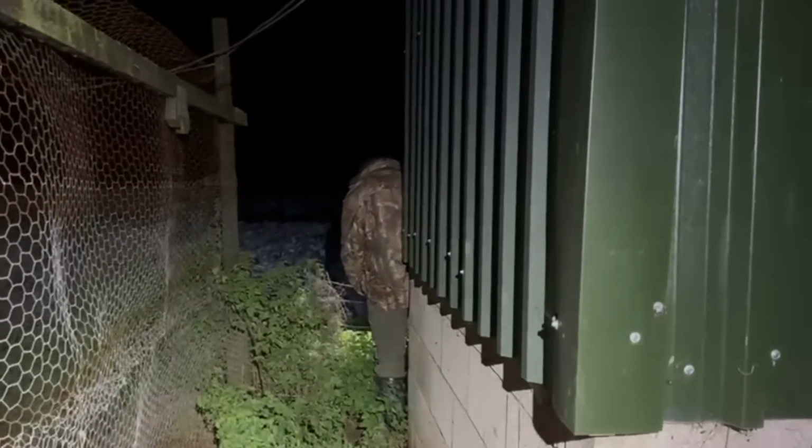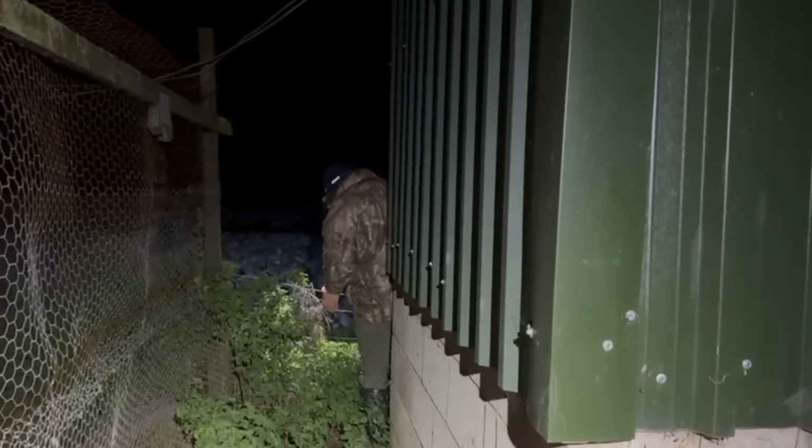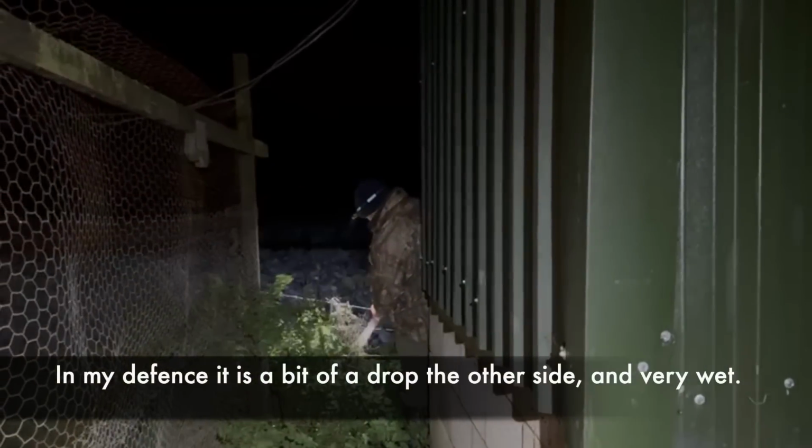Robin's taking one for the team, look. Going over the barbed wire. If he comes back high pitched, you know he's caught him.